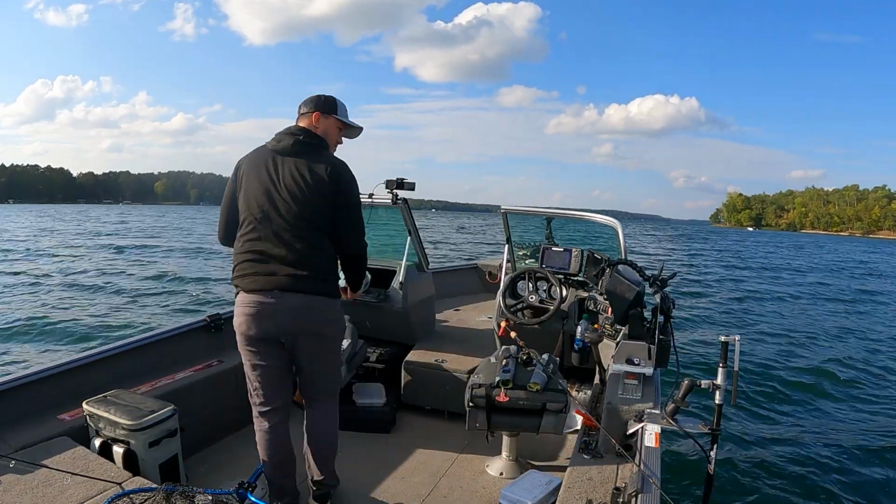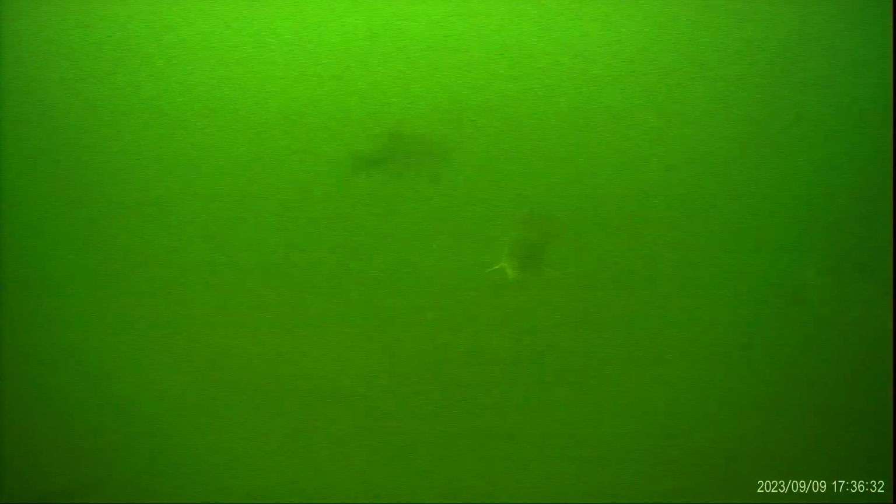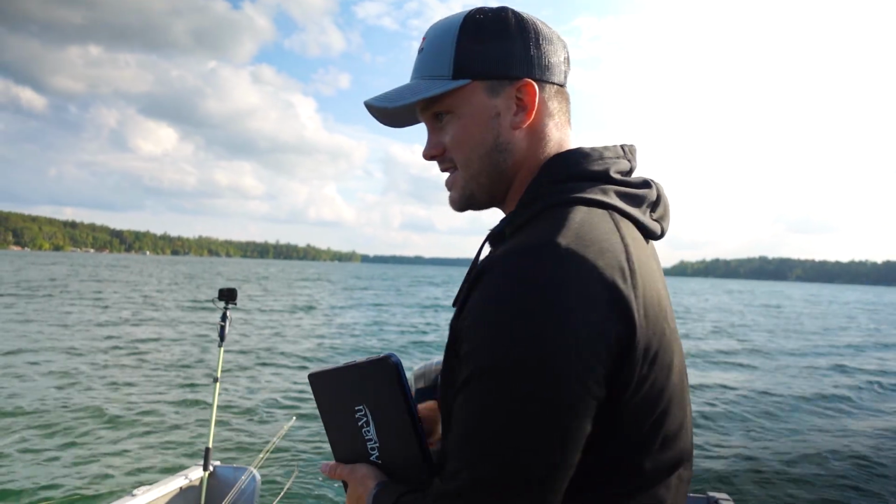Looks like there should be some somewhere close here, so I'll drop this down and see what we're working with. Some suckers. Well, there you go. A lot of those fish are suckers, but obviously there are some walleyes mixed in with these as well.